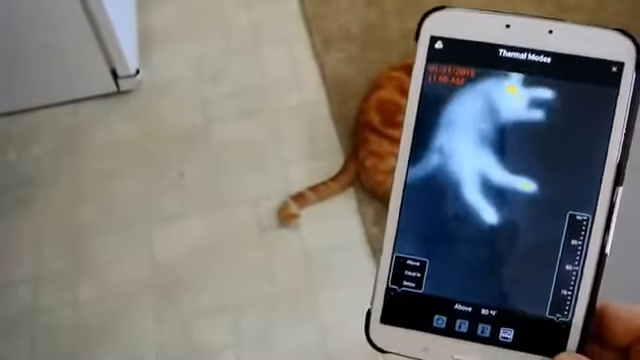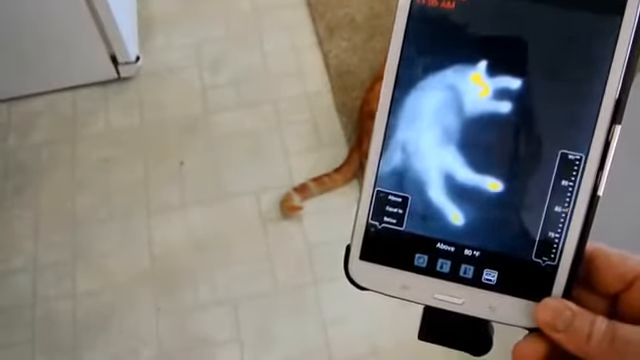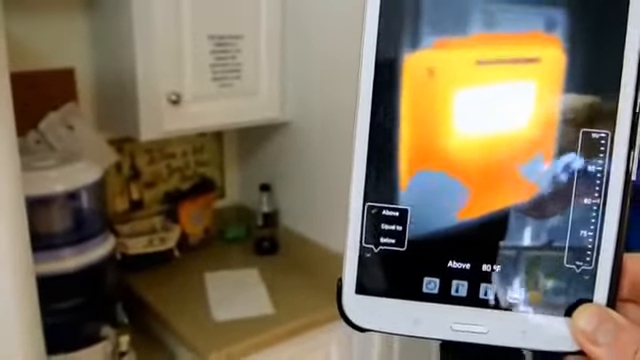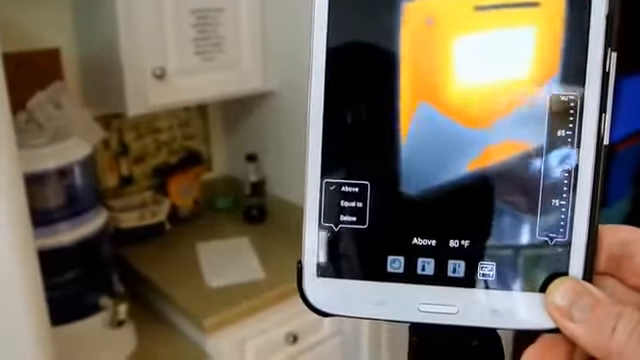So in using that function, I can go over here again. We'll go back to the cat, and you can see exactly where he's above 80 degrees. That could be real useful for finding hot spots where you know what the background temperature is supposed to be on something. Now, as I'm going around, I'm looking at the oven, which I have set to warm, so it's not blazingly hot, but there you go. There's where all the heat loss is coming out of the oven.